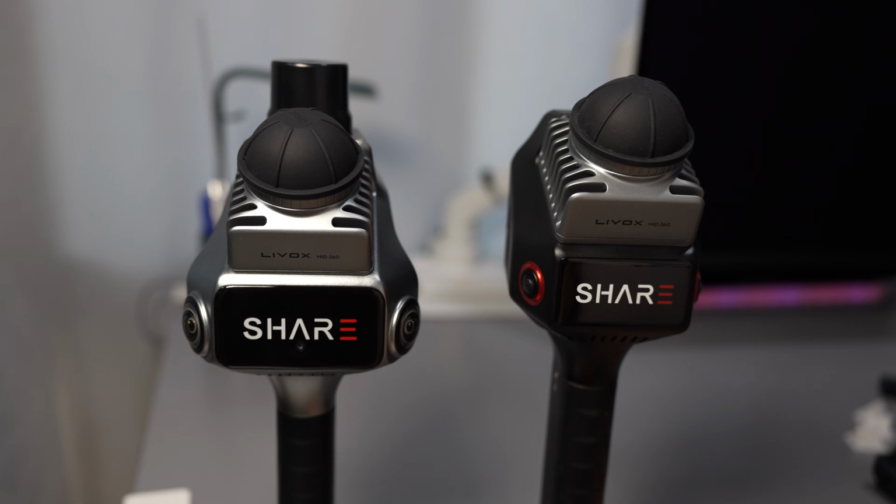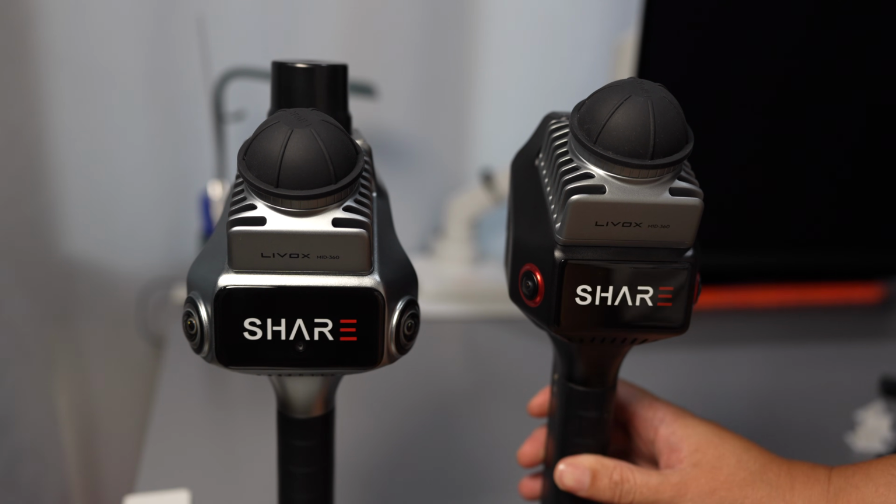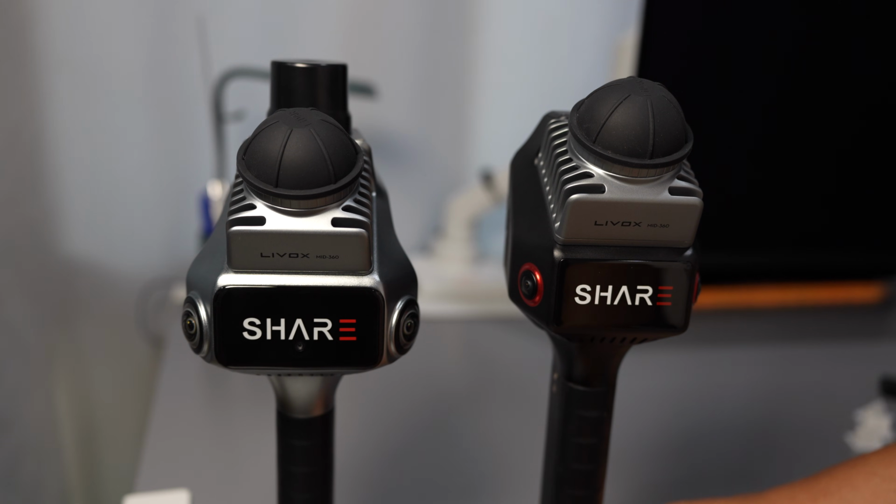Okay, so what is the difference between these two scanners? The S20 is priced at 4,999 and the C1 is 2,200 on the Kickstarter, but I don't know how much they will price it after this. The color point cloud quality is very similar.